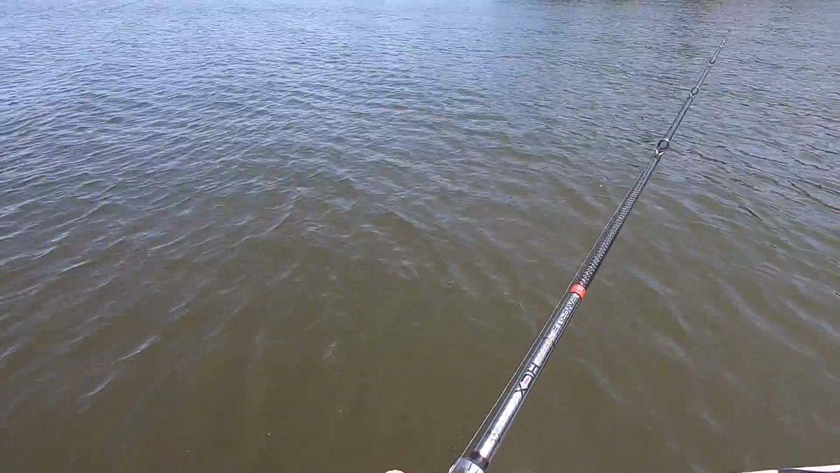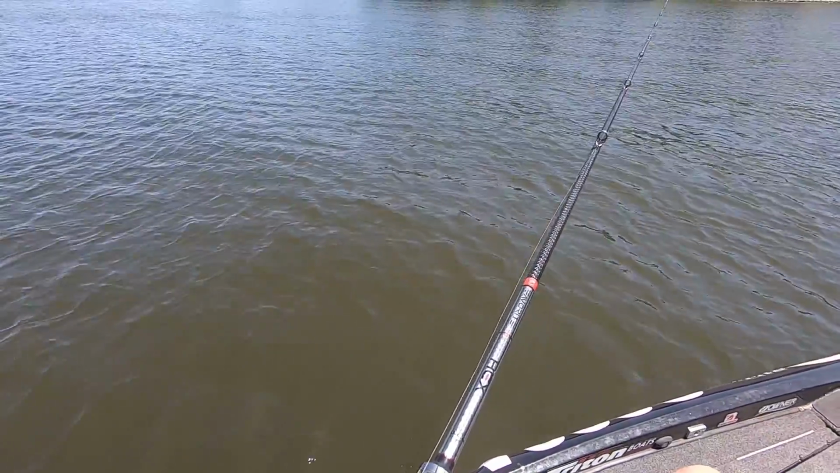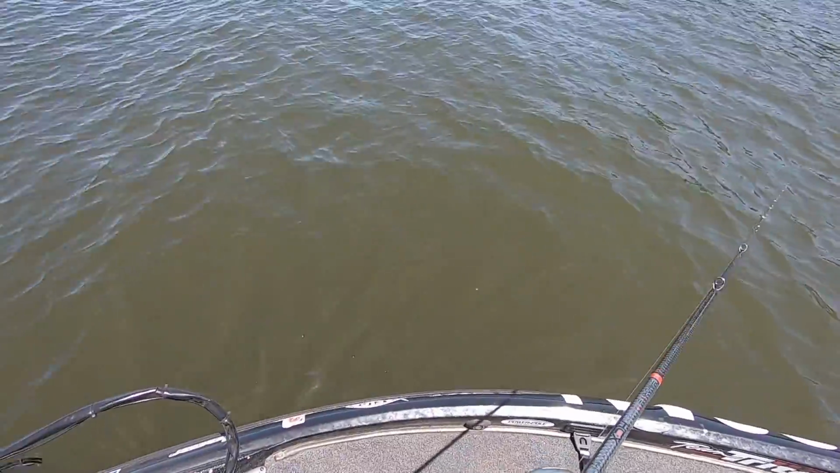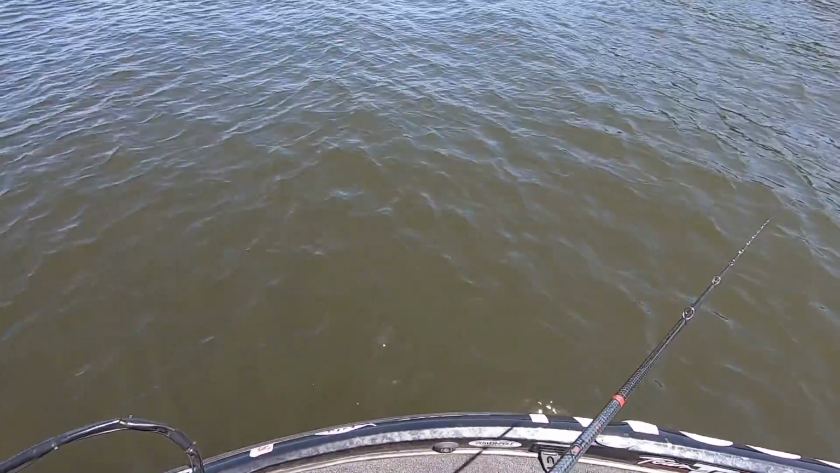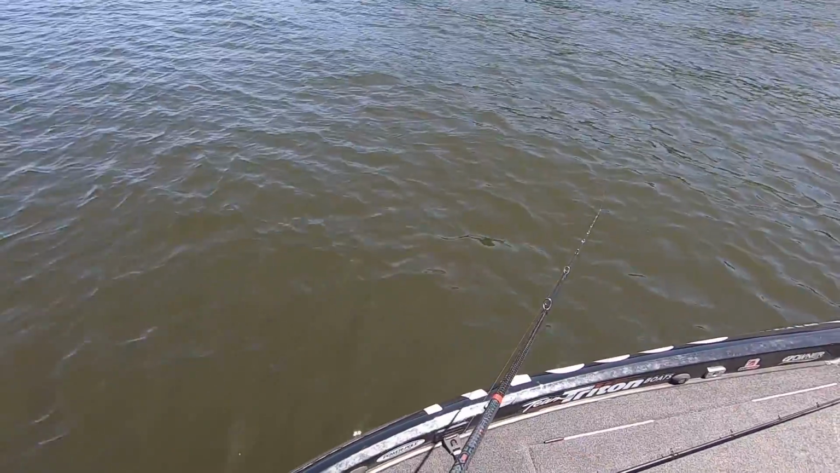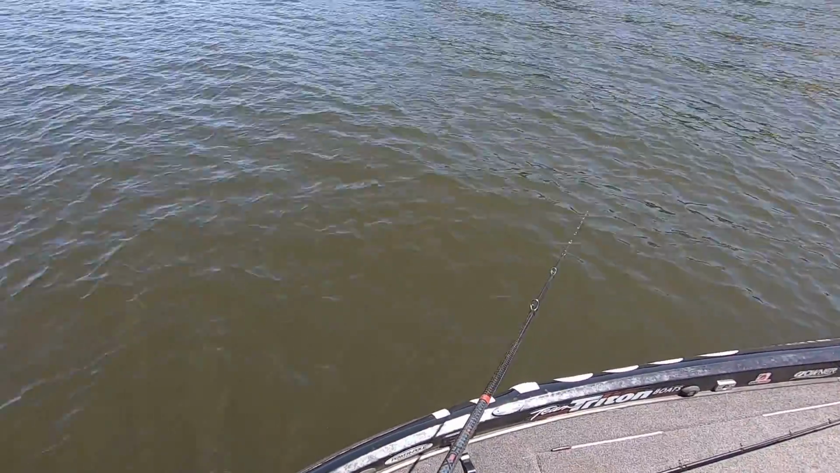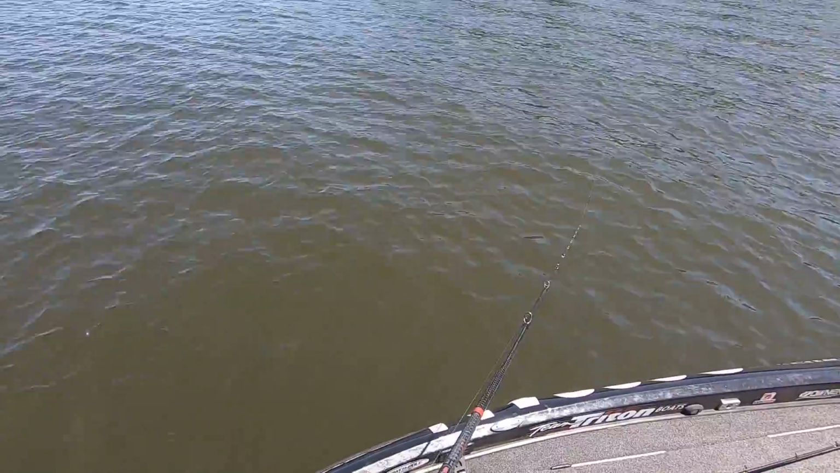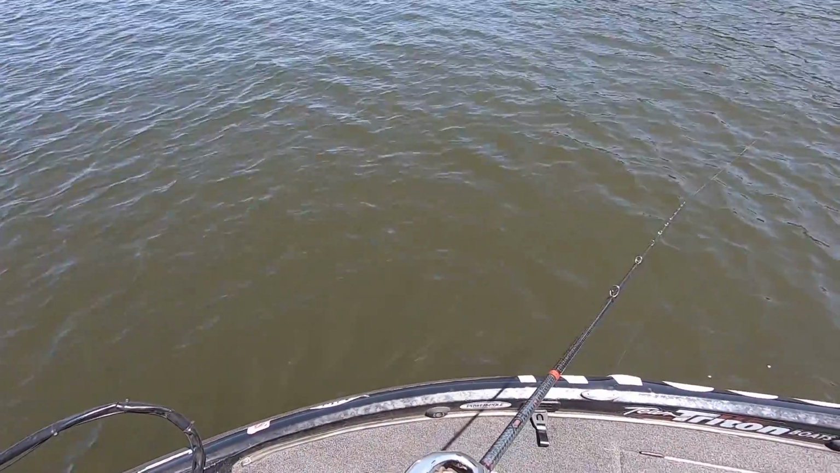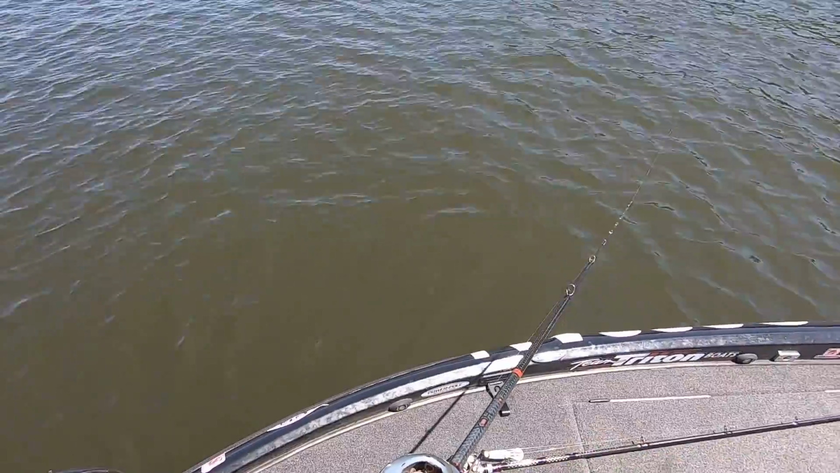You'll get them bites, but like I was catching them like every cast, and when I get that bite, that's all good and well, but you're wasting time digging in the box, trying to get new swim baits, trying to hurry up while they're biting. Dude, you put that Saucy Swimmer on there, you can catch 10 off of one bait. That's where it's at. That's what you want to do.